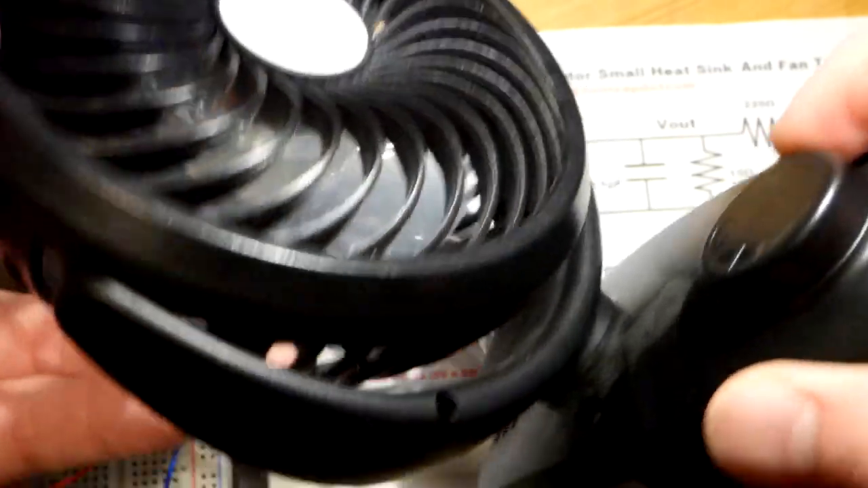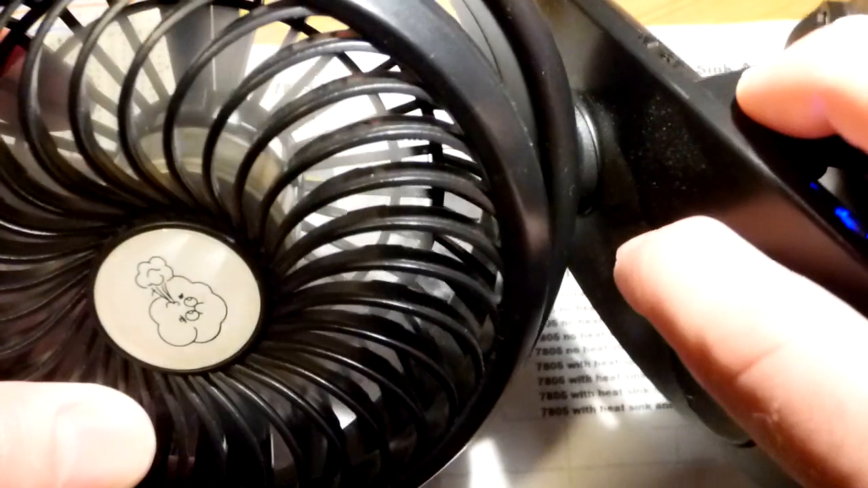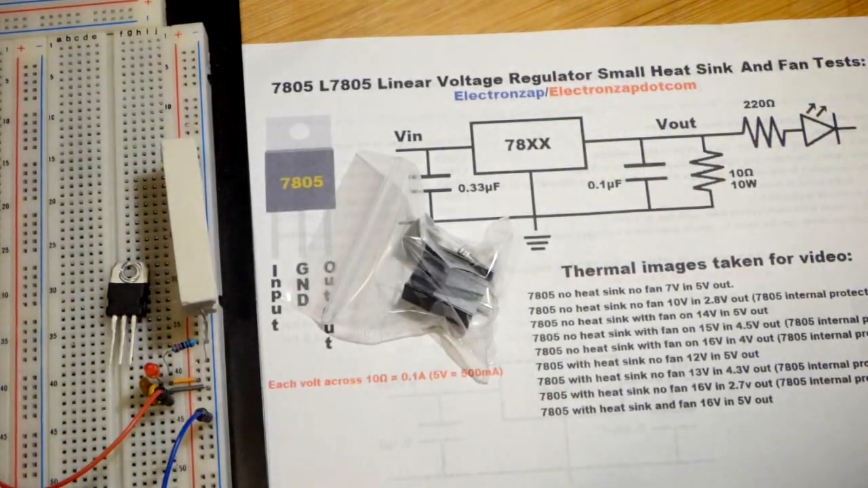So this is a battery powered fan. You can also plug USB into it. There's 18650 batteries in there. They're rechargeable, but it actually is a pretty good fan for its size.